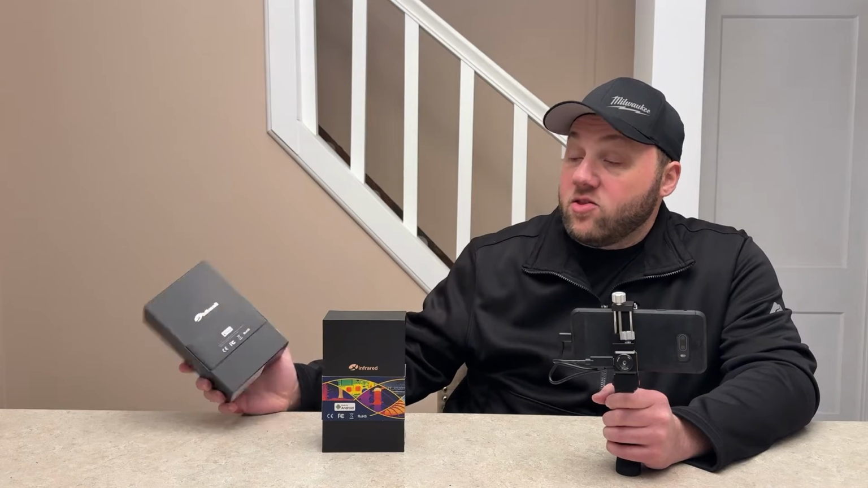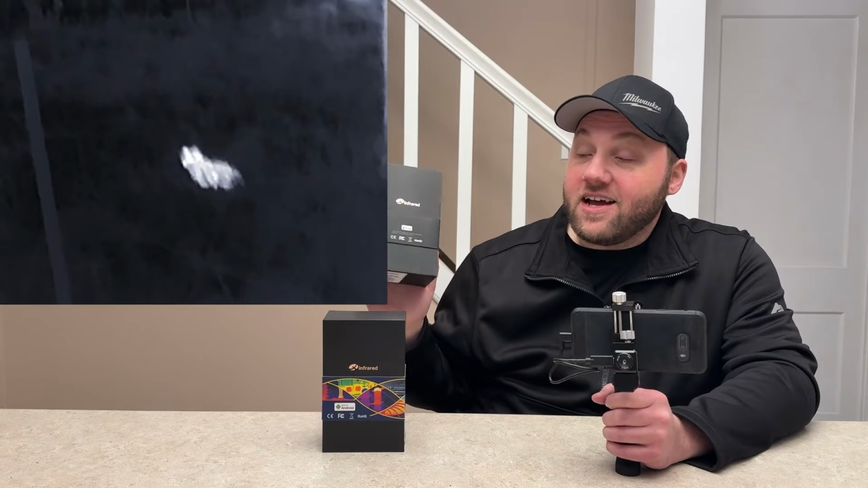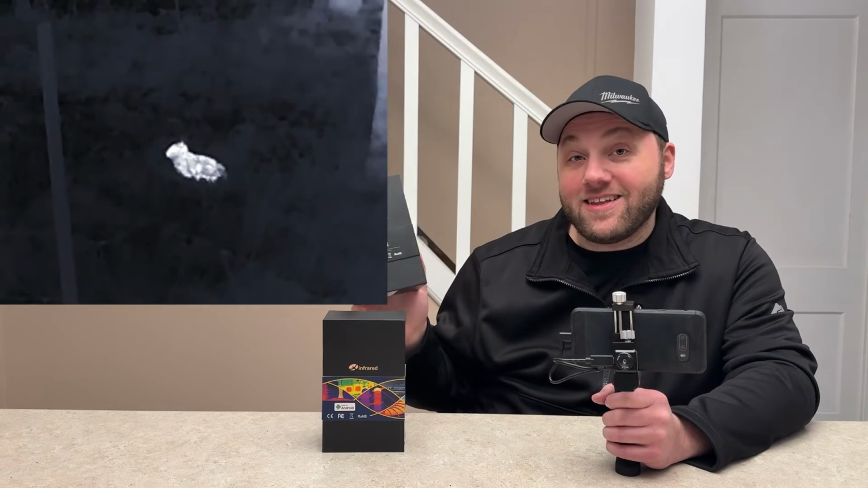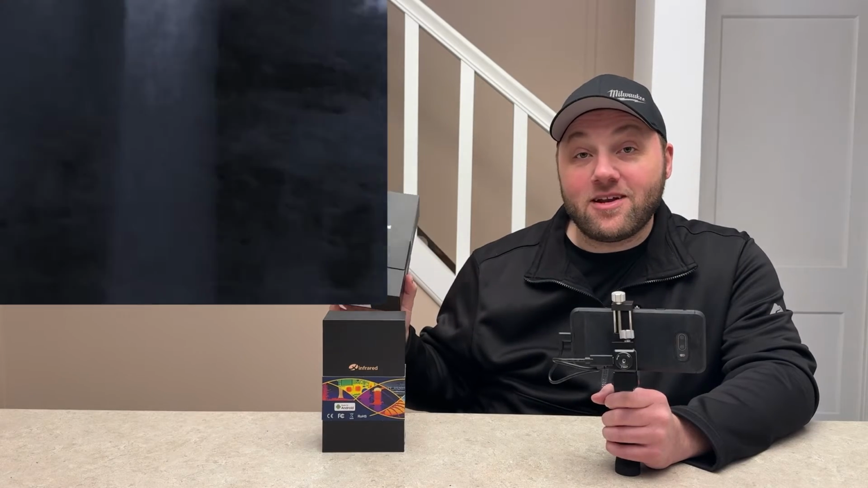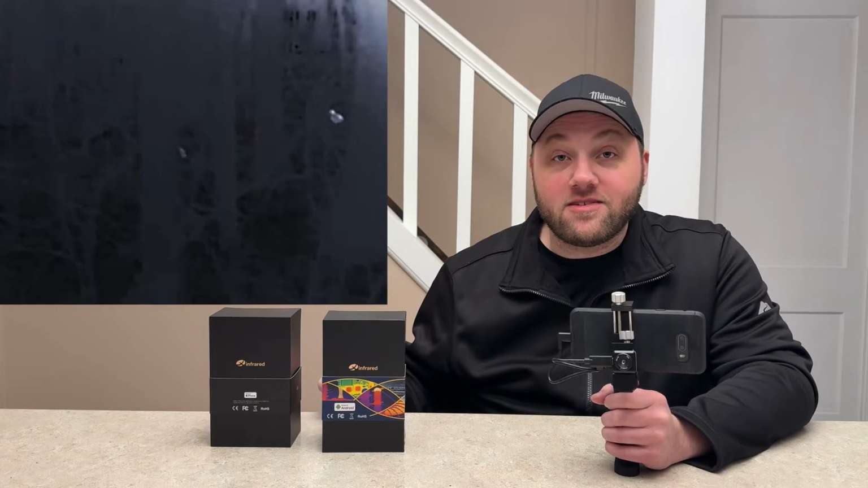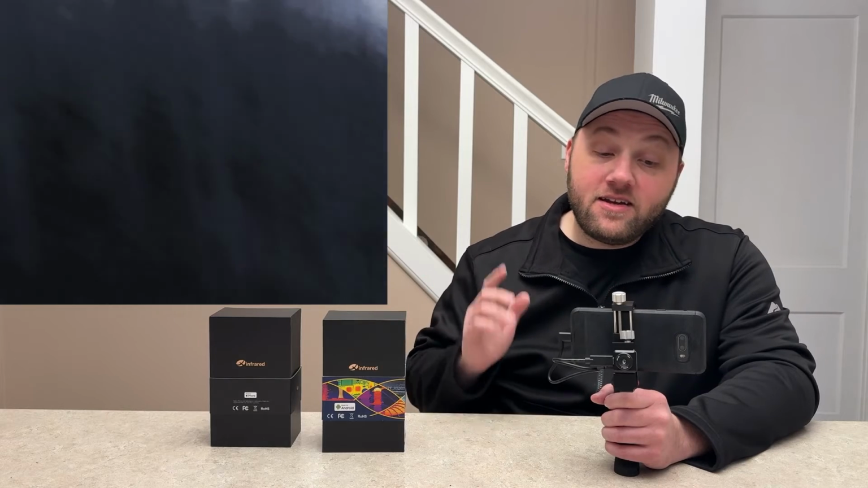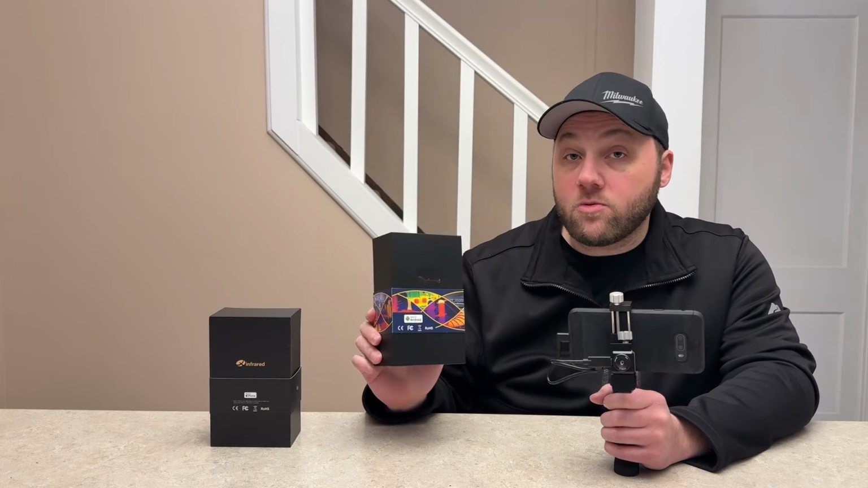Other than that, the long-range version, like I said, is an awesome product. I love this thing. I actually went out to the woods last night with this thing to see what it would do. It is awesome. It shows up really well for animals in the woods. It was a cool product. Check that video out if you haven't. Now, with all that said, let's go ahead and jump into this short-range video.